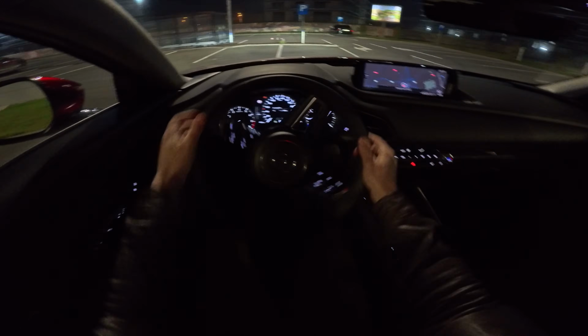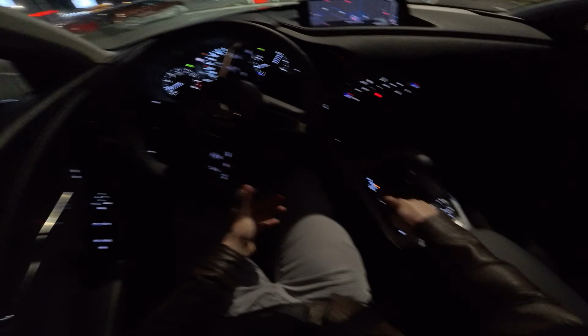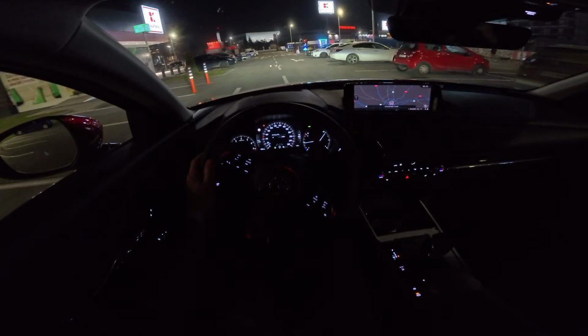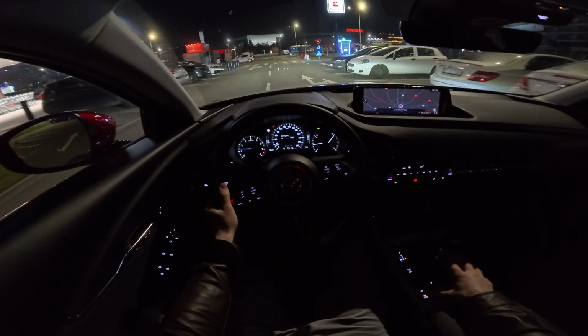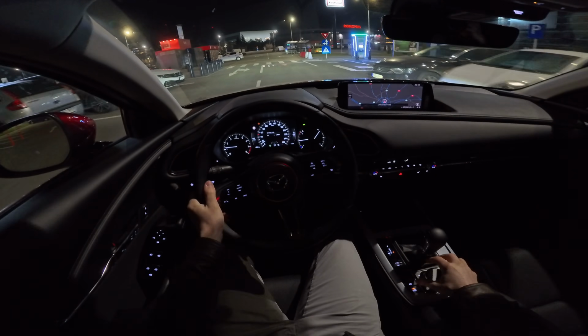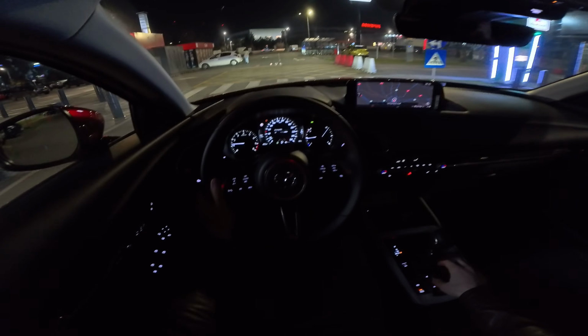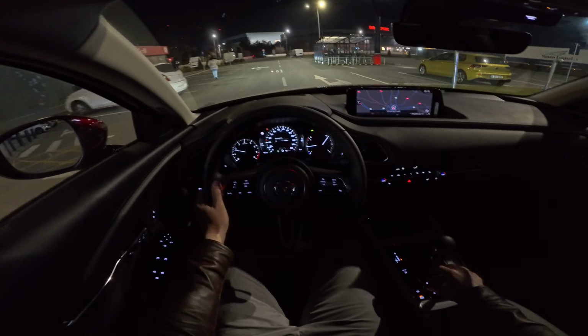You have 2 driving modes, normal mode and sport mode. You can change them very easily from down here. Also, all these buttons are illuminated, so you can press them very easily, so you know where you are. And I like the fact that Mazda still keeps this control for the multimedia system in the center console here, so you can control the settings and the navigation just from here. You don't have to use the touch screen.